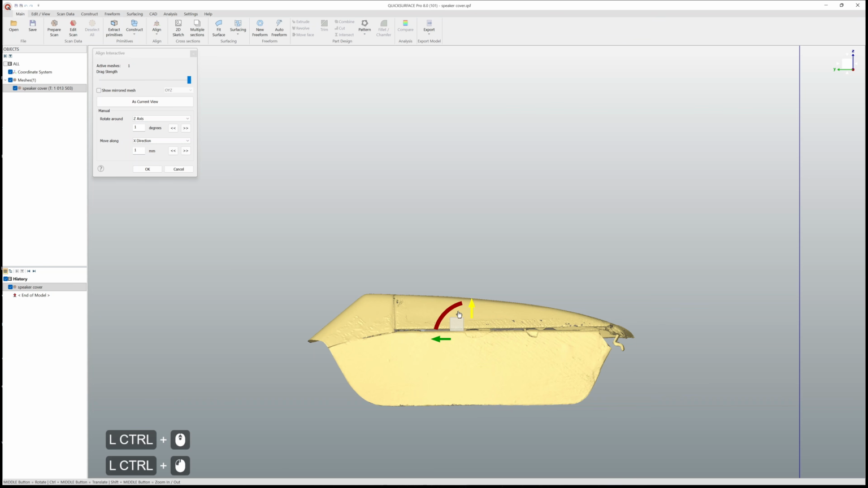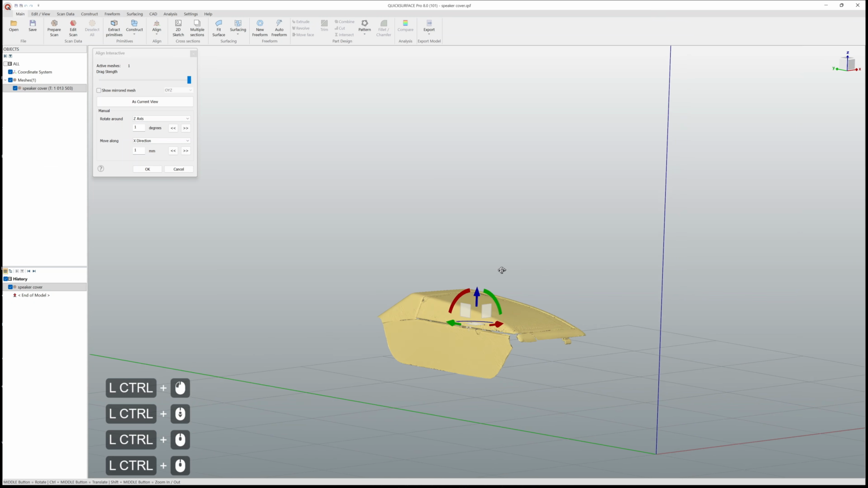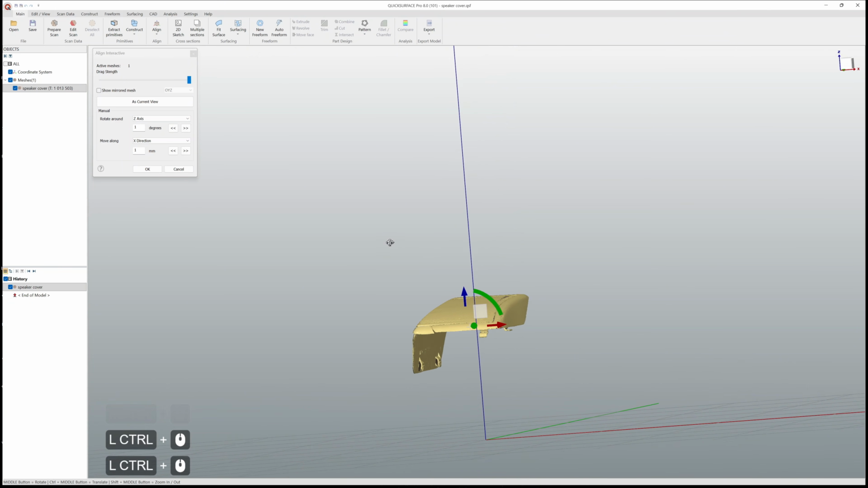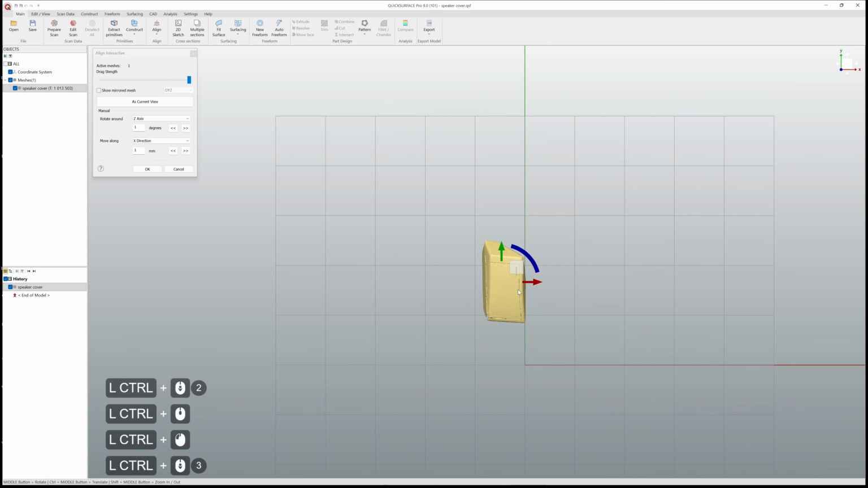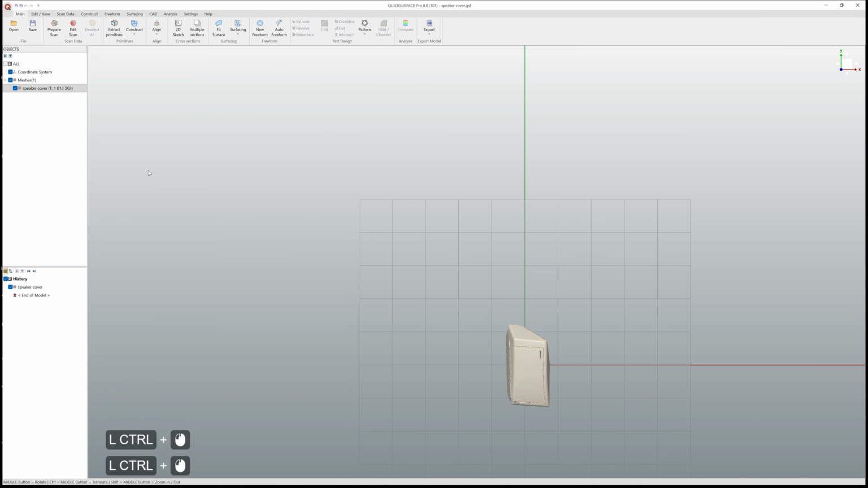Maybe I want to keep this line more or less horizontal. Of course, it's not that super important because the overall geometry of this part doesn't allow us to align it properly to the coordinate system. So this should be, I think, good enough. Probably I can move it in general closer to the center of the coordinate system like this.